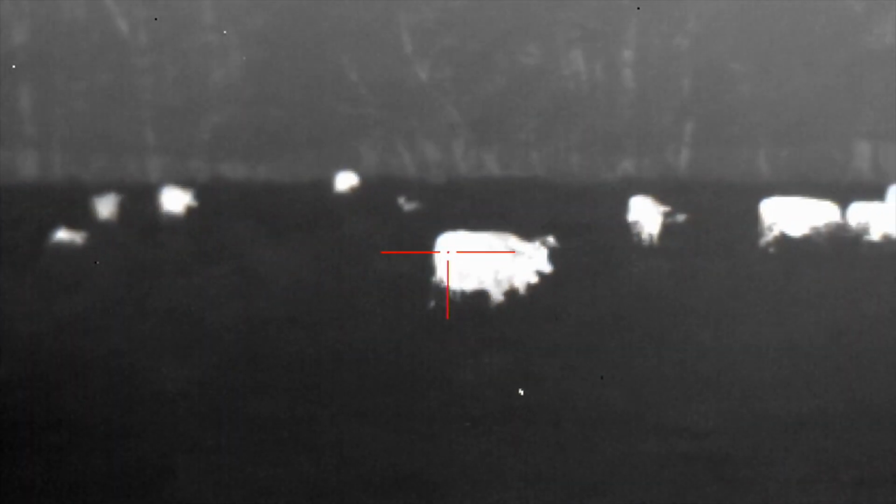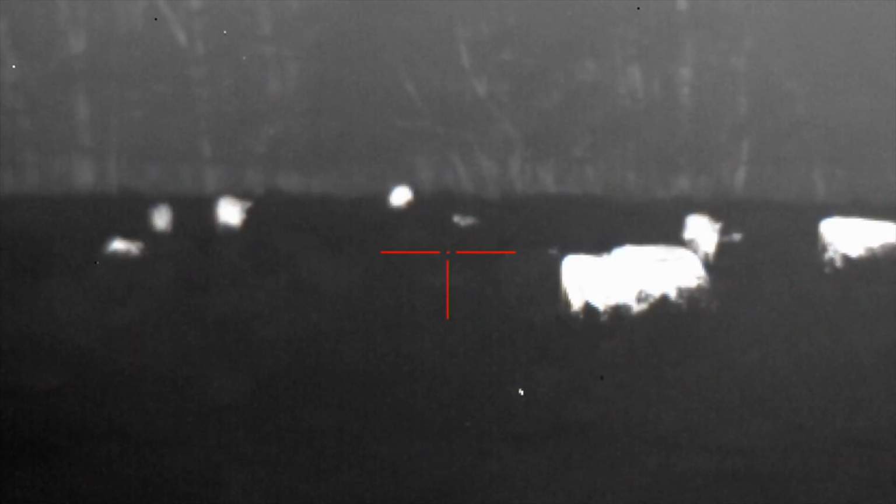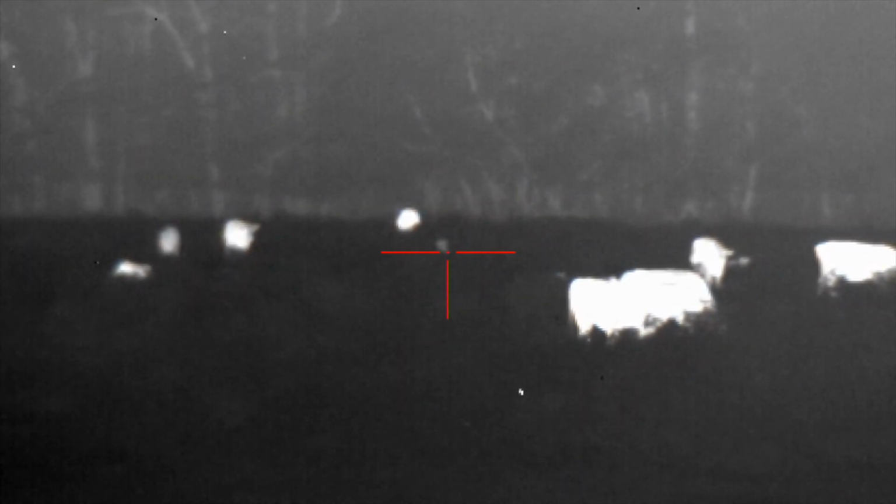I'm gonna let it get quiet, Josh, and see what he does, because he's just hanging out in that field. Those cows are acting like they're wanting to move on to the right a little bit. Leaving.